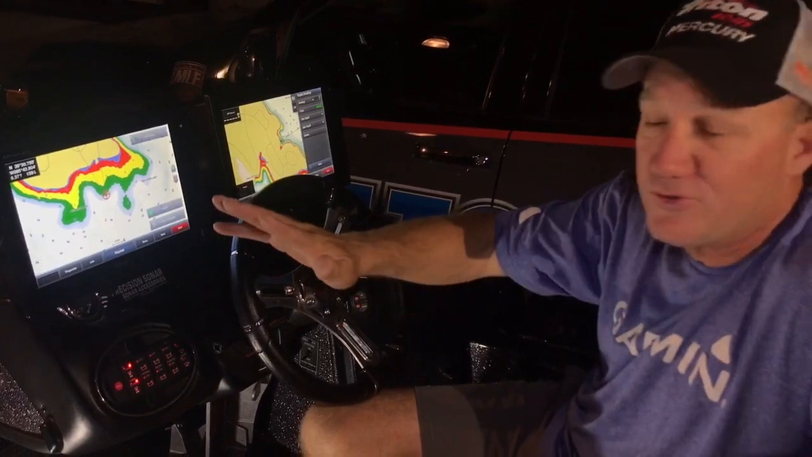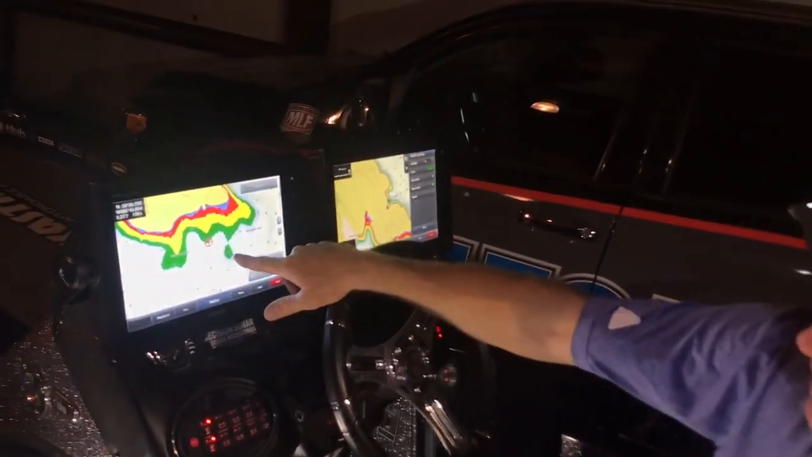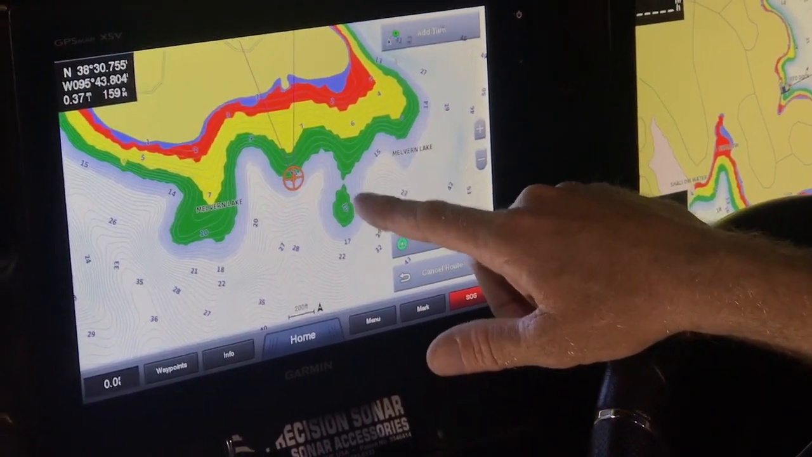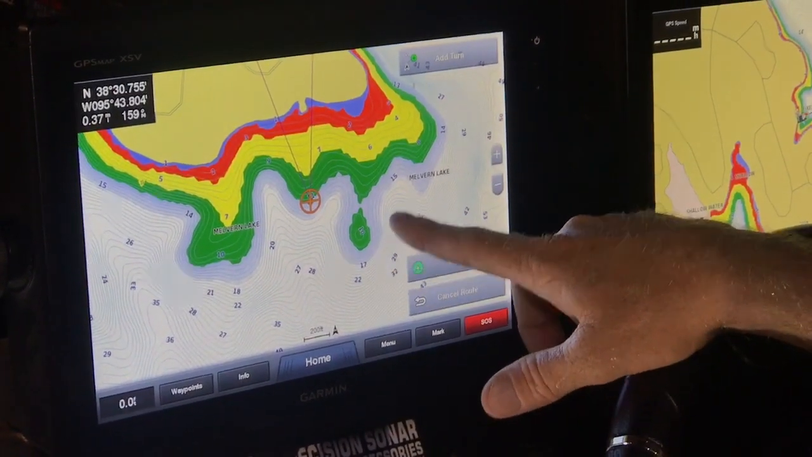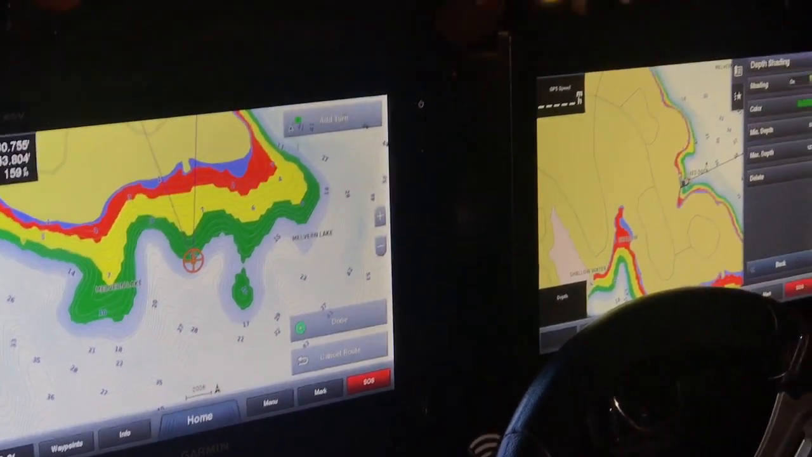But see, here's what's really cool. So check this out. Now that we're adding this, look what showed up on here, this key little hump. And you could still see this on the mapping, but now it really pops and stands out. So let's say you get on a deal and 10 foot of water is the key. Now this little hump really pops and shows on this screen. So this is what makes this depth shading so effective.